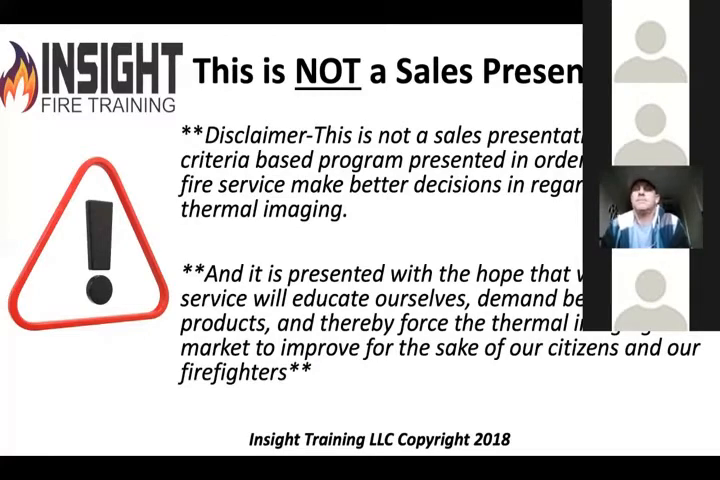So I want you to educate yourself and demand better products. Go to the manufacturer, go to the salesperson. If your manufacturer doesn't have a way to take information back to them and improve their product, I would highly suggest that you go do business with someone else because they're not planning on improving it.